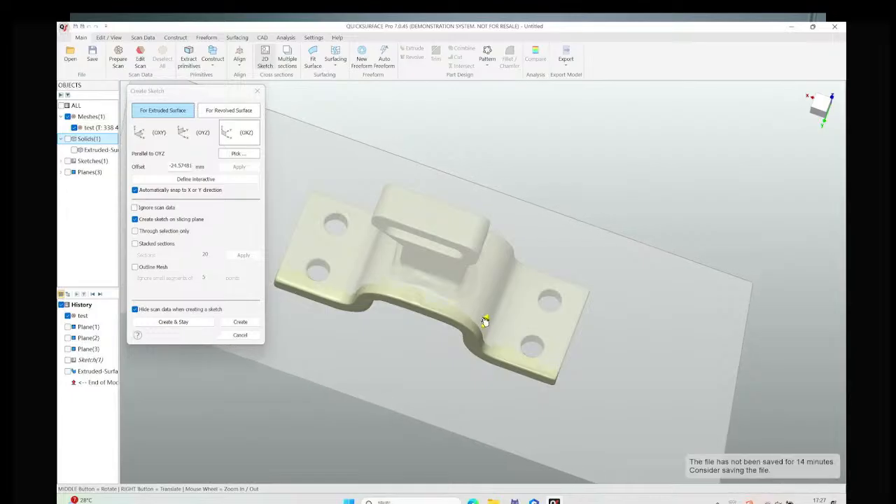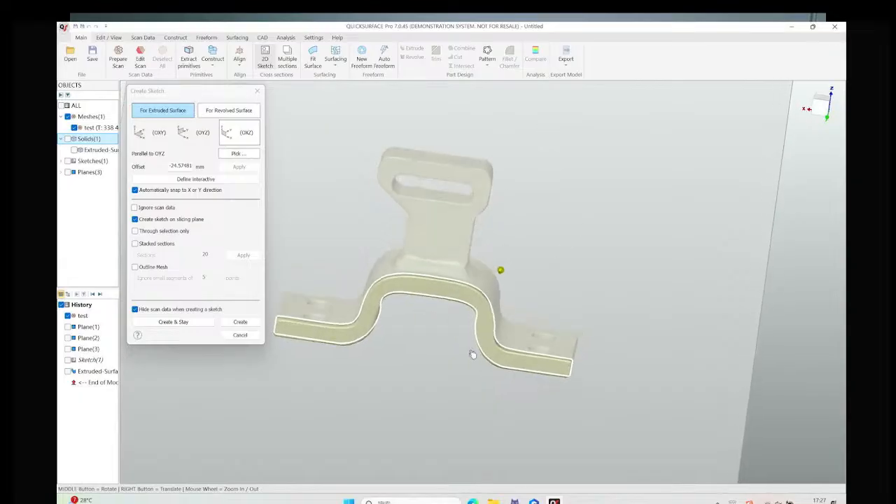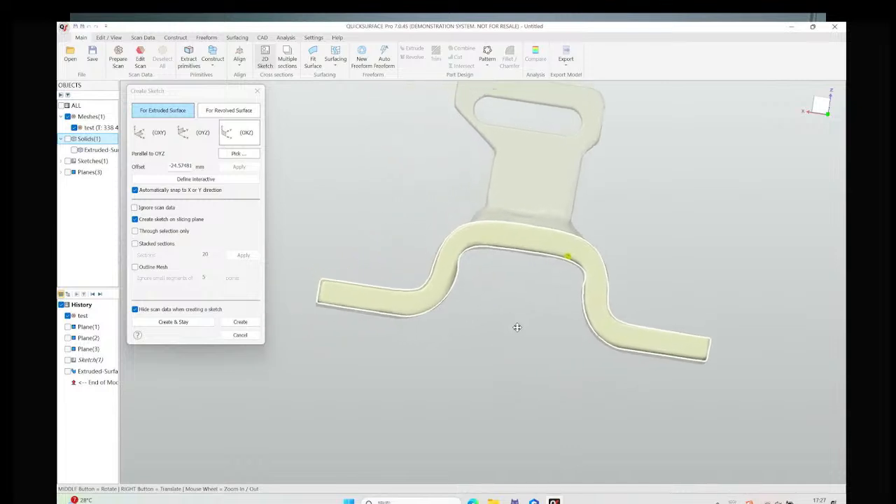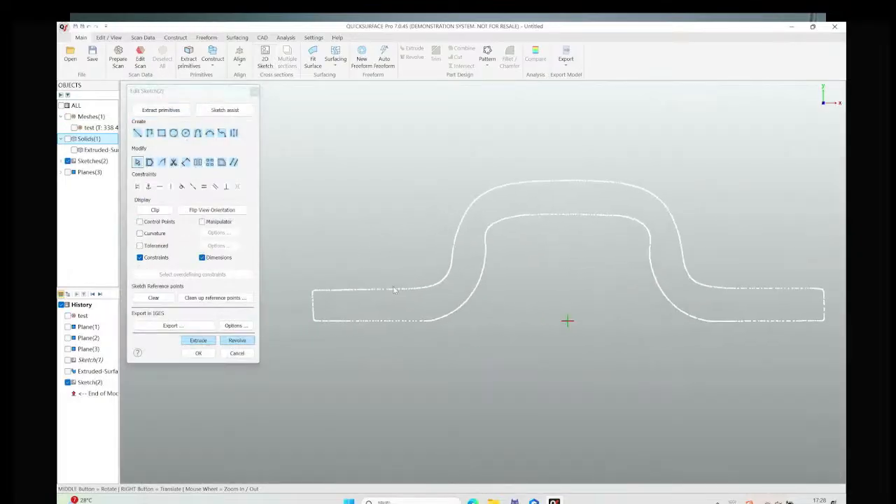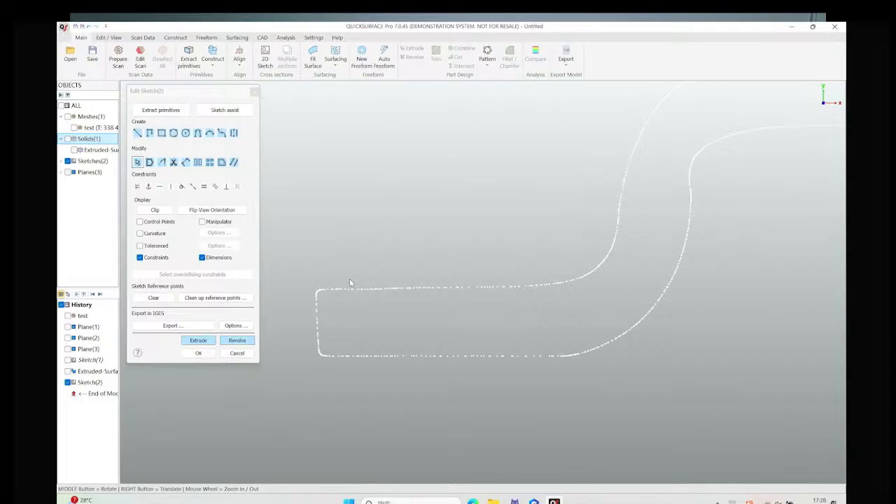Drag the reference plane again to observe whether all the geometric features are included in the cross section, because it will be projected.